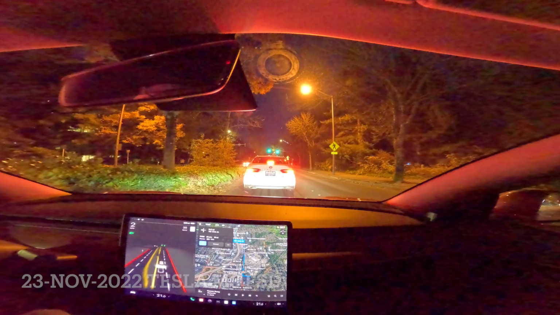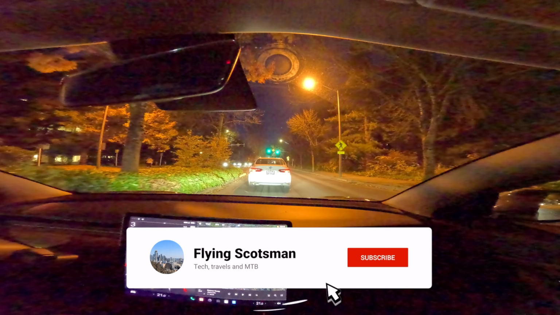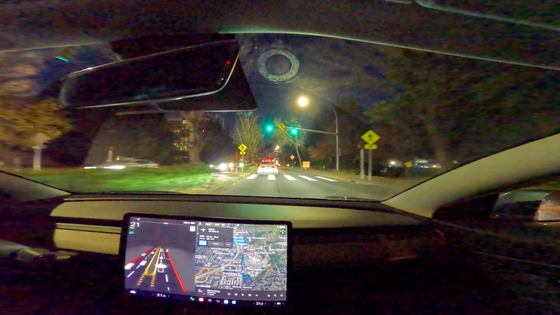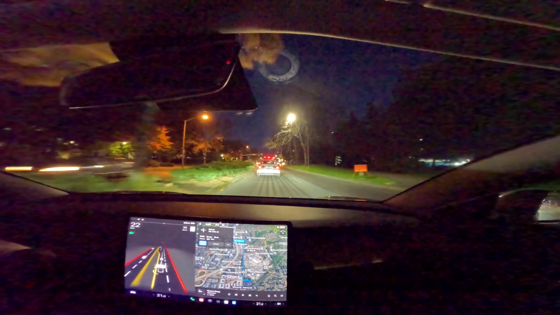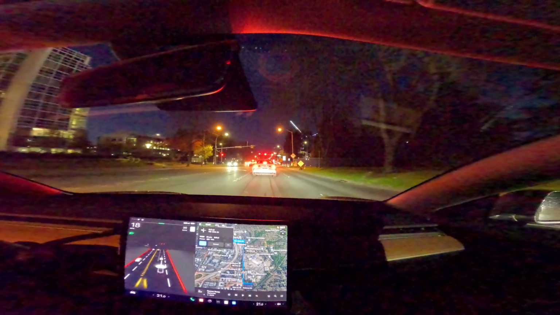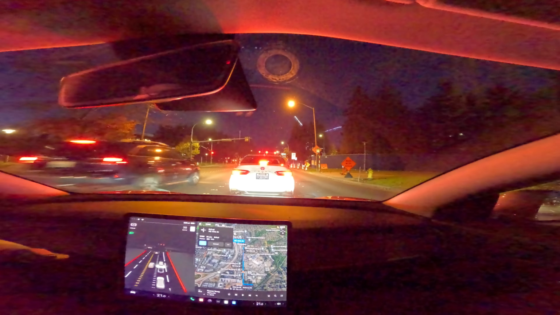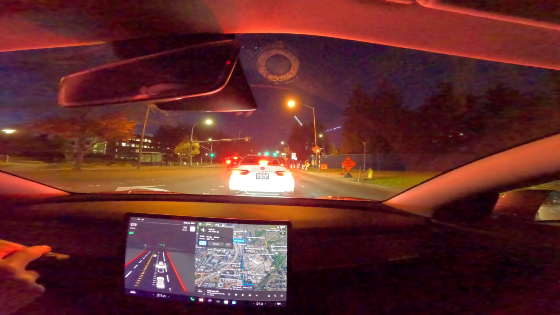Another try at full self-driving tonight. This time driving home in the dark, first time, I think, on this new software version. Like I mentioned last time, there was an issue when I was driving locally recently where it almost drove us into a wall, which would have been unfortunate. But anyway, we'll see how it goes tonight, especially through some rush hour traffic. Let me go ahead and switch on the system while we're sitting here.